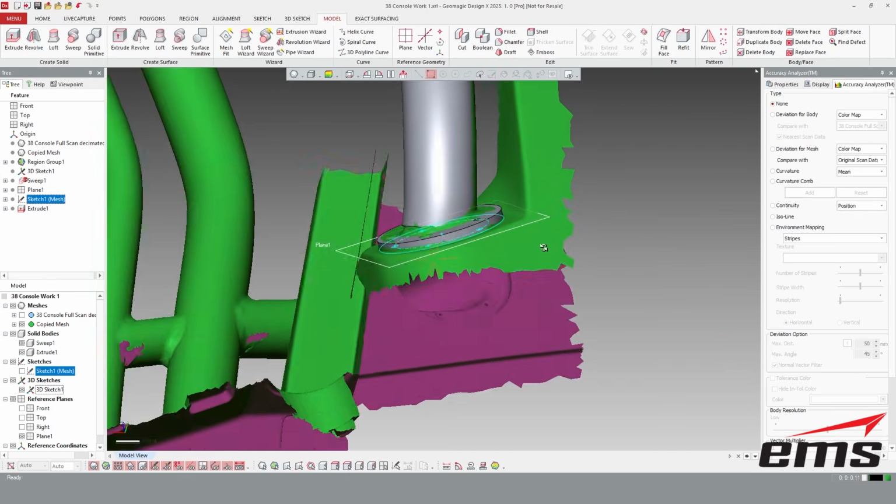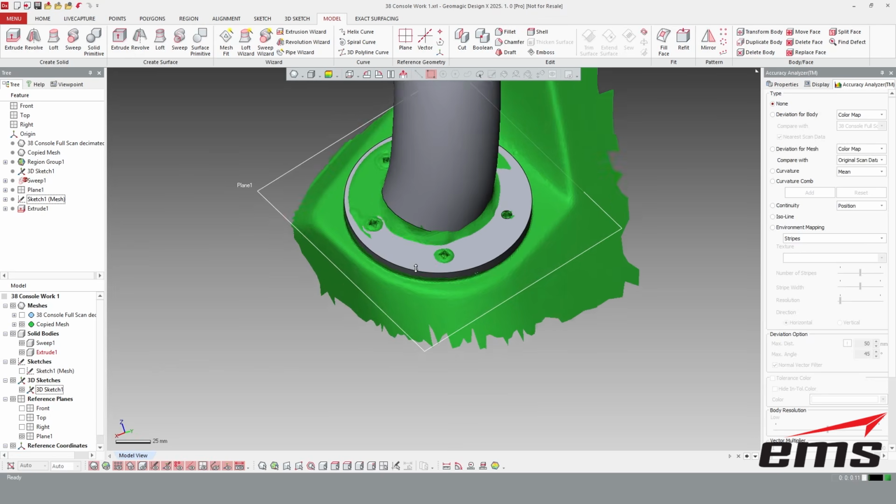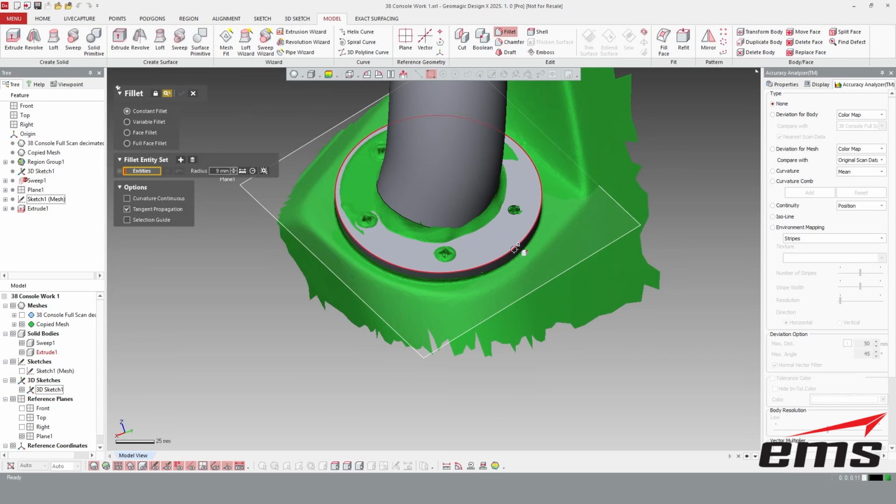So let's take a look at what we have, okay? So there it is. It's got our holes in it, but now I need that radius. So I'm going to come in here and say fillet. And what's cool about Design X, if I click this little button here, it's going to look at the scan data, and it's going to average that fillet and tell me what it is.